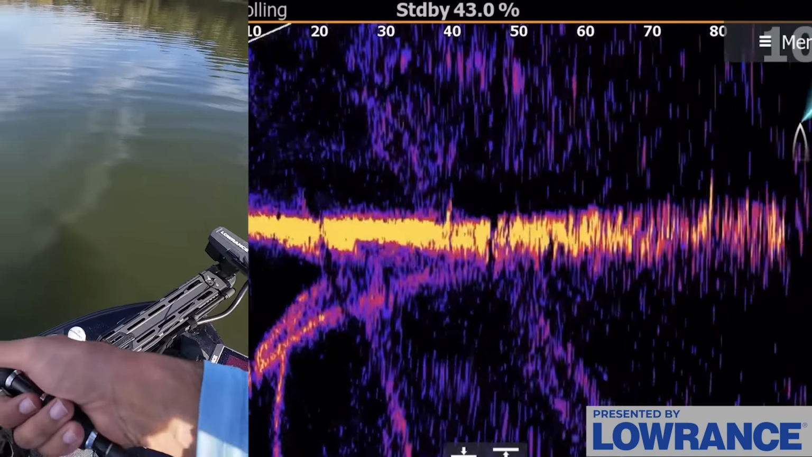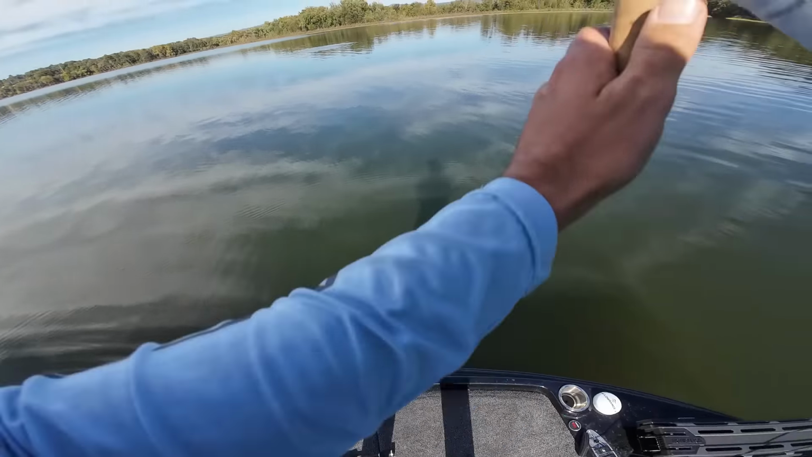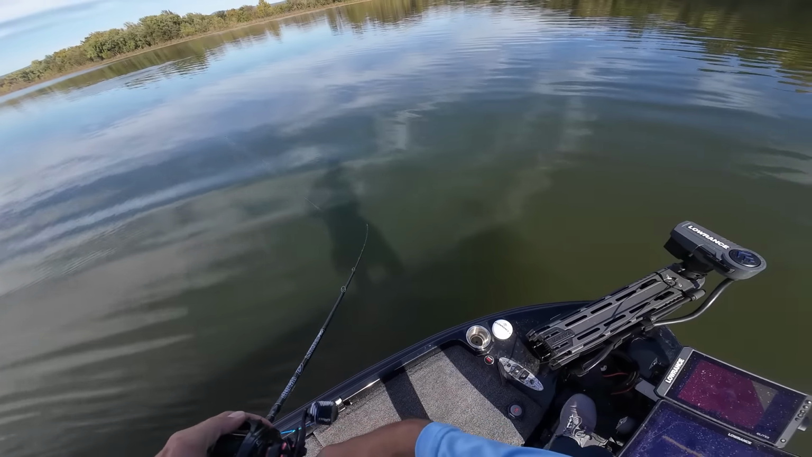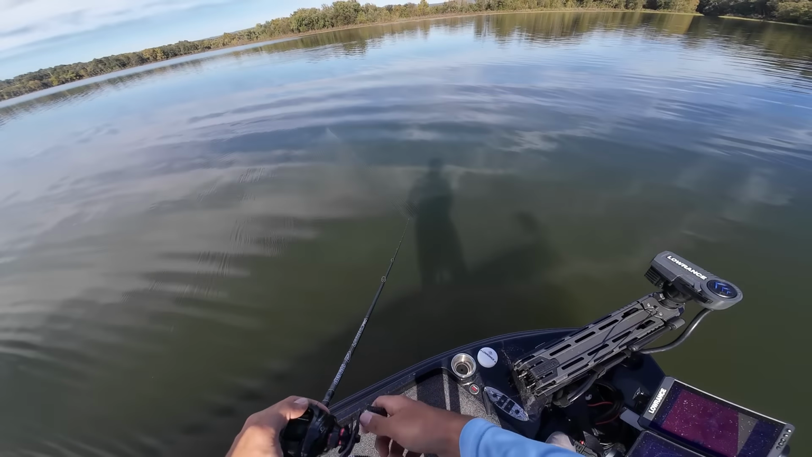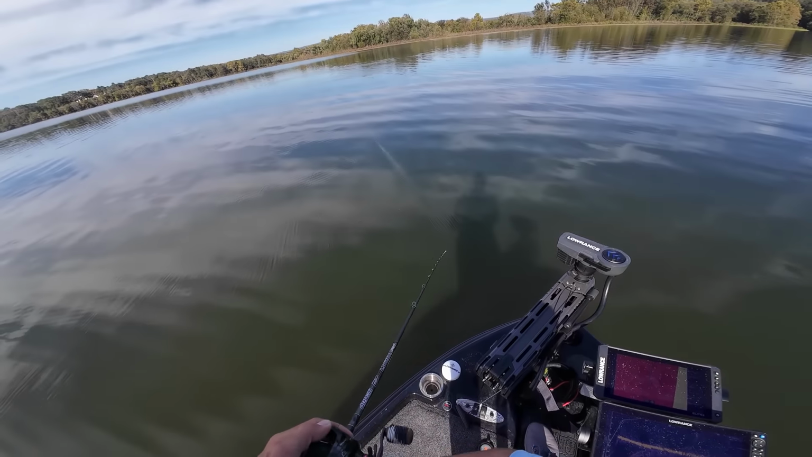Oh gosh, there they are. It's busted. I'm gonna pick up this top water. One just blew up right over here. I'll try to get over here and see what they were doing. Got that top water out to see if maybe I can get one to go on top.